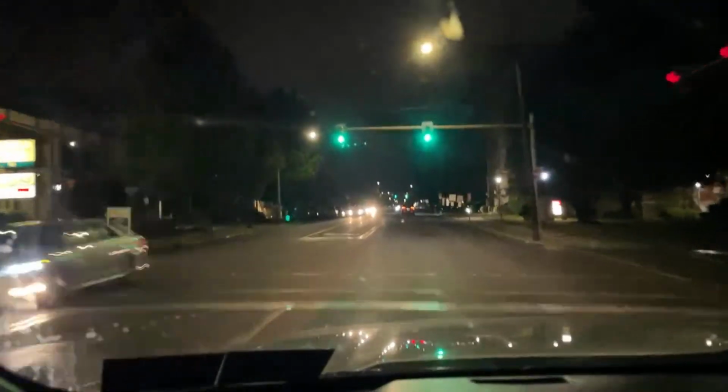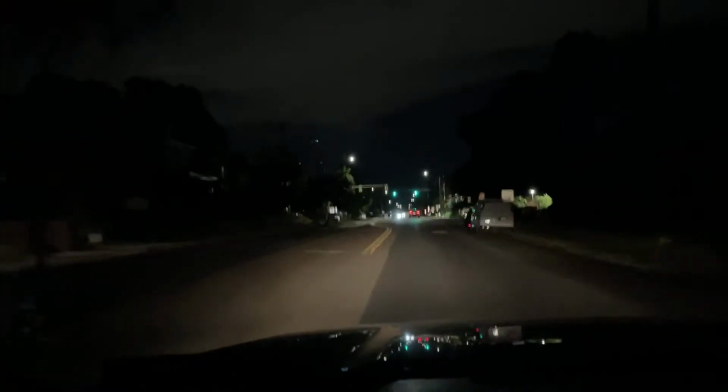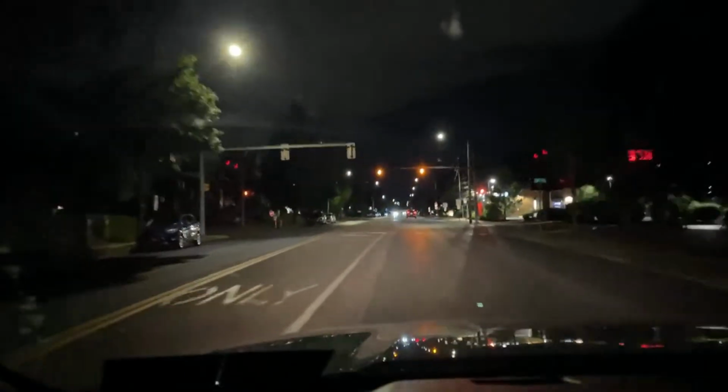Send us an additional unit, please. 1040 copy direct. Yeah, about a minute out. What's going on in Whitehall? They're calling for backup. 104814. You know what they're going for?